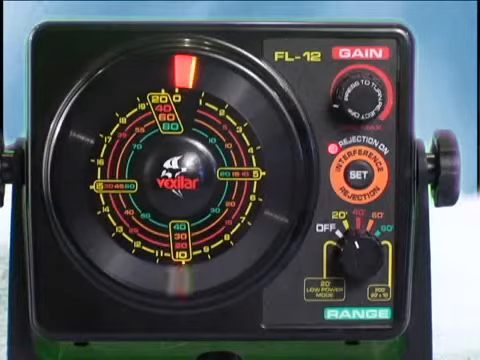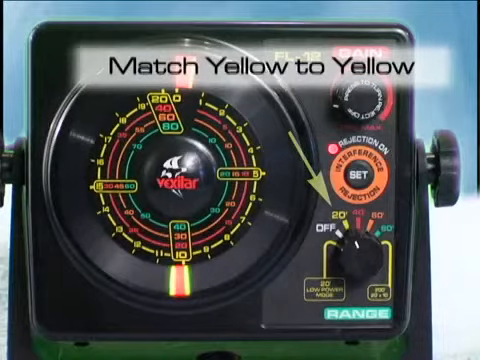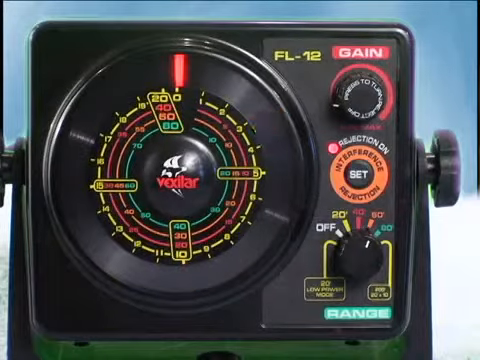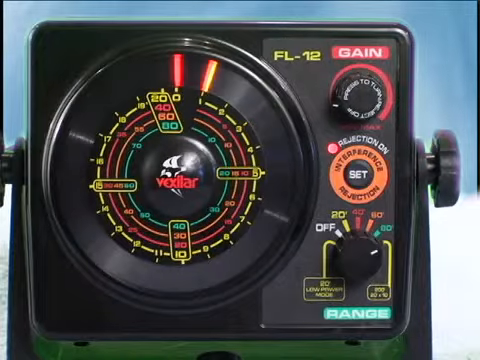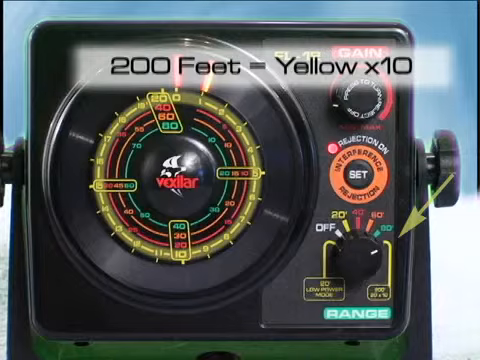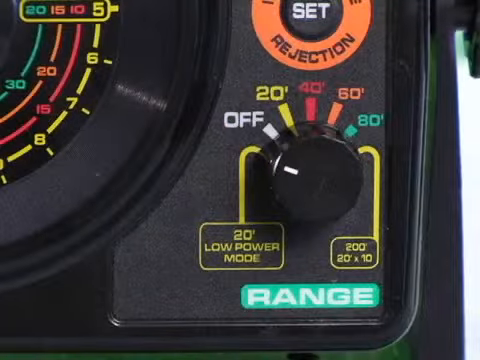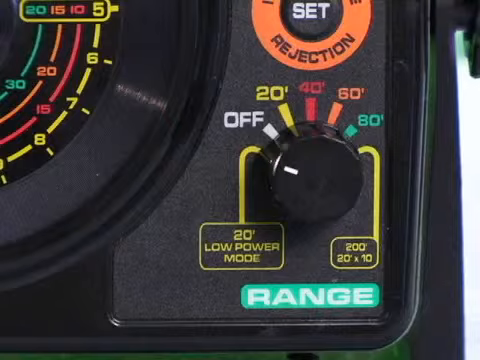For example, if the range control is set to the yellow 20-foot setting, look to the yellow ring on the display. If the range knob is set at the orange 60-foot scale, look to the orange ring on the display. To read the 200-foot scale, you must multiply the reading shown on the yellow scale by 10. Also, notice the 0 to 20-foot low-power range setting. This sets the range to 0 to 20 feet, but with the output power of your unit reduced by 50%.